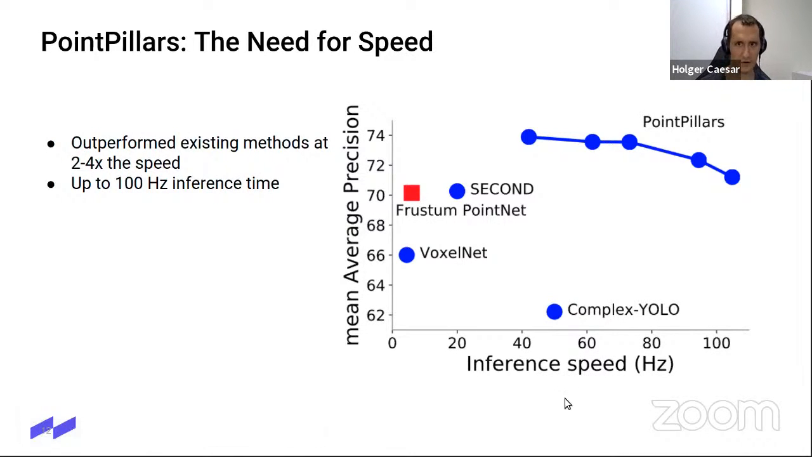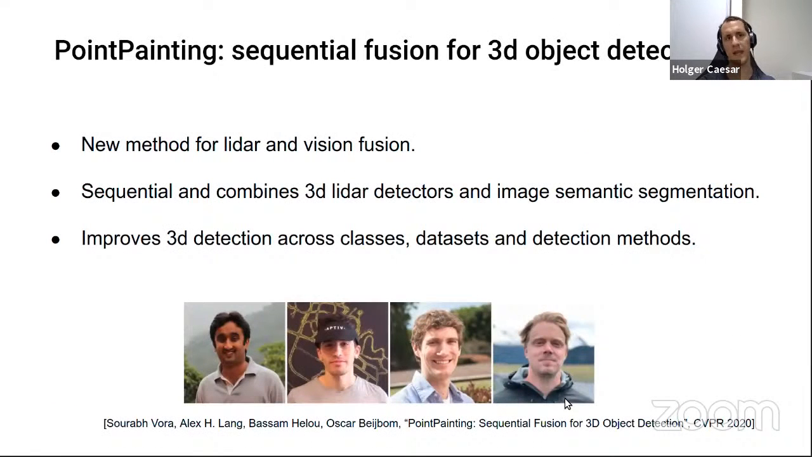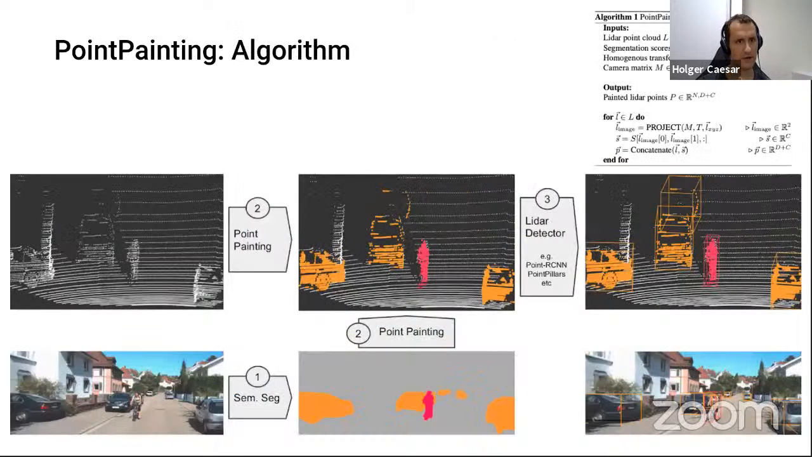Okay, the next method I would like to talk about is called PointPainting. PointPainting is a fusion method for LiDAR and camera. The way it works is that it operates sequentially, and it combines the 3D LiDAR detections, for example, from PointPillars, and image semantic segmentation. And we will see that this improves the 3D detection performance across all classes, datasets that we tested, and different detection methods.